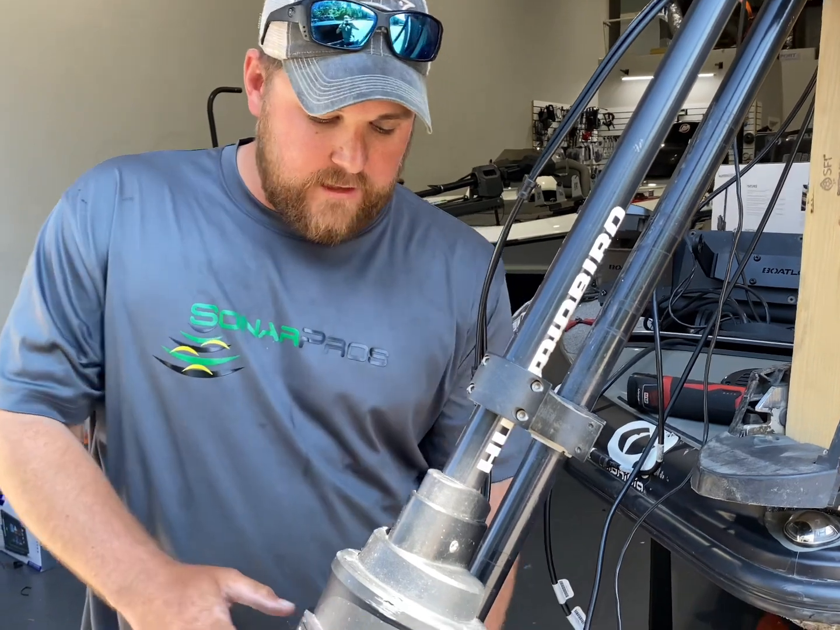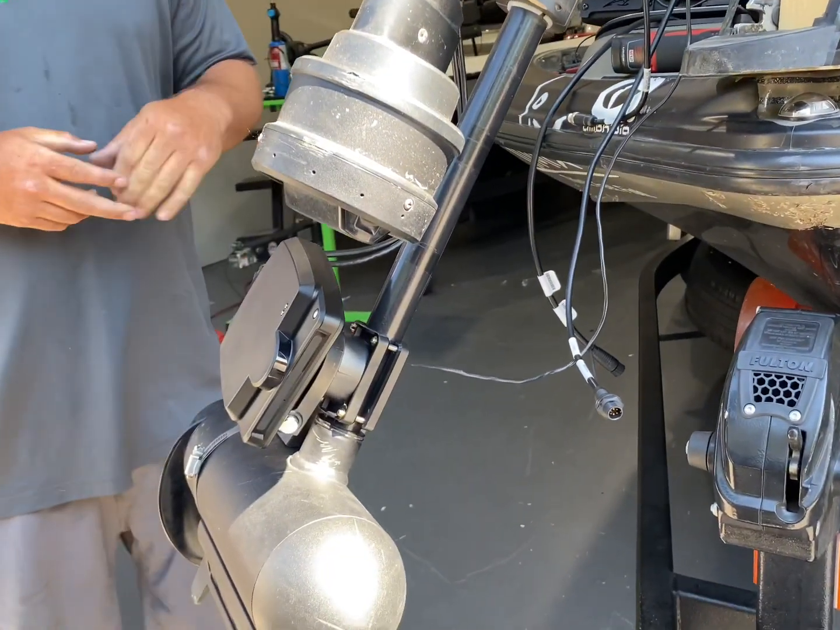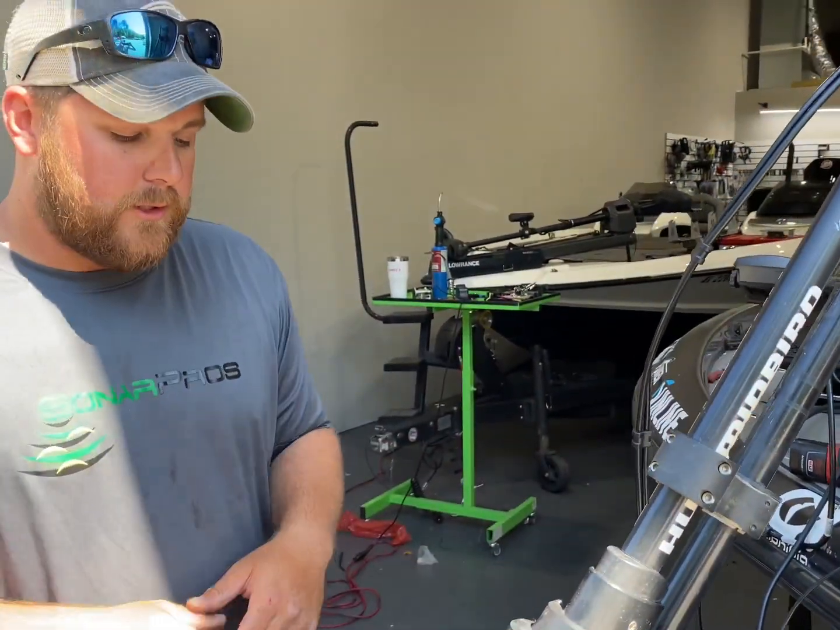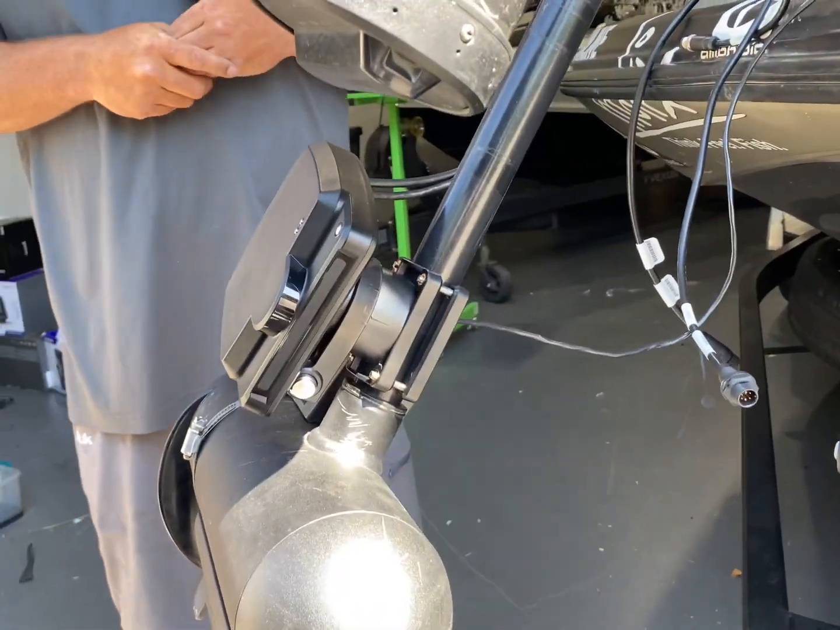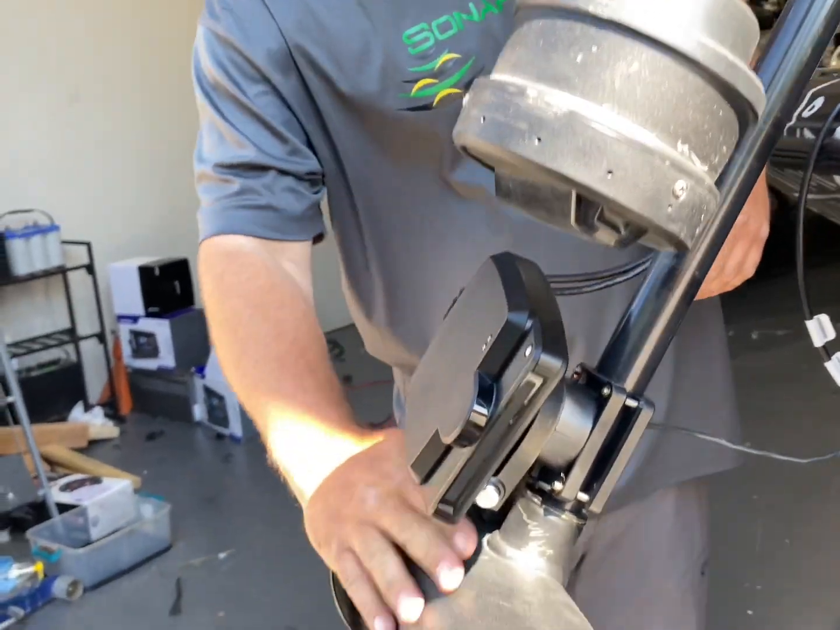So we've got the barrel mount mounted up on the bottom of this 45-inch shaft Ultrex. Like we mentioned earlier, the biggest thing here is we do have a Mega 360 unit, so we have the transducer mounted a little lower so that we don't impact it. Biggest thing I can say here with the Mega Live is you want to make sure that the transducer is plumb with the trolling motor.